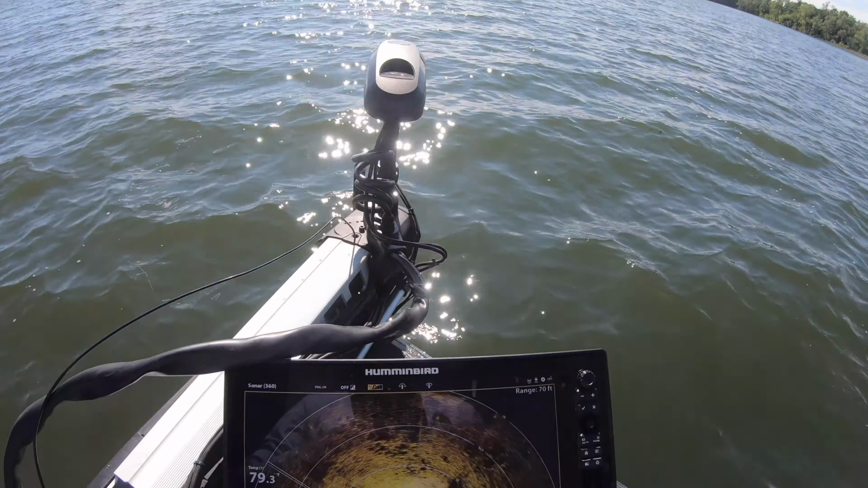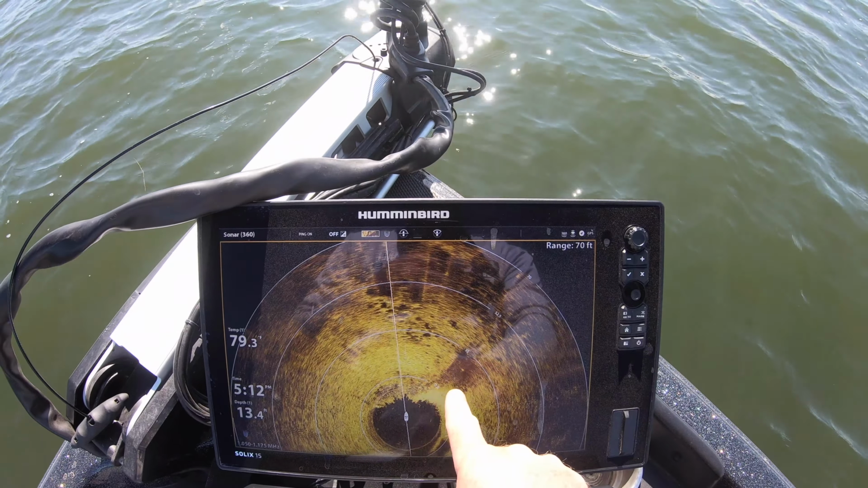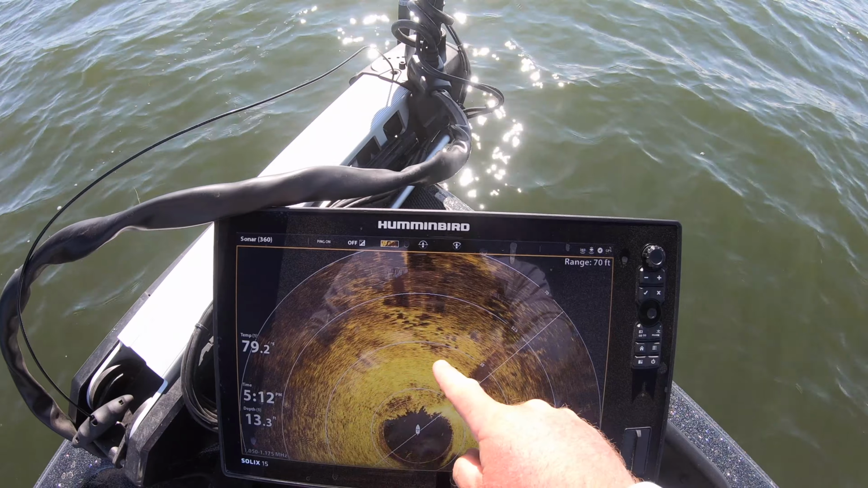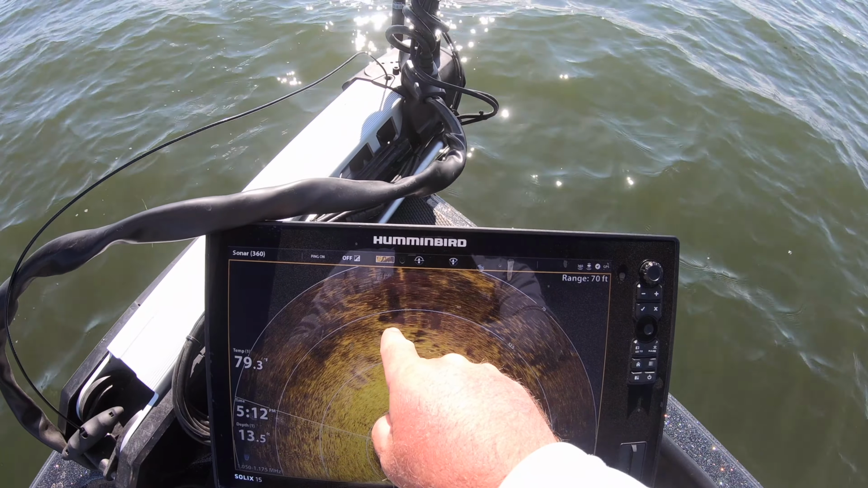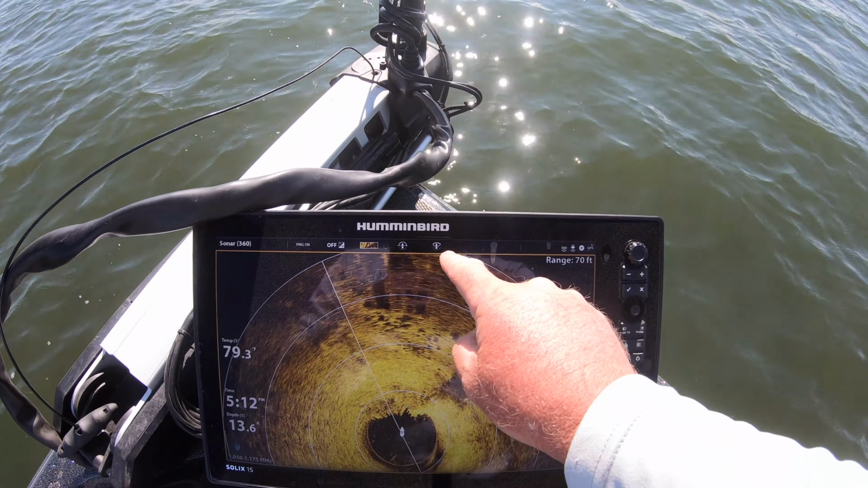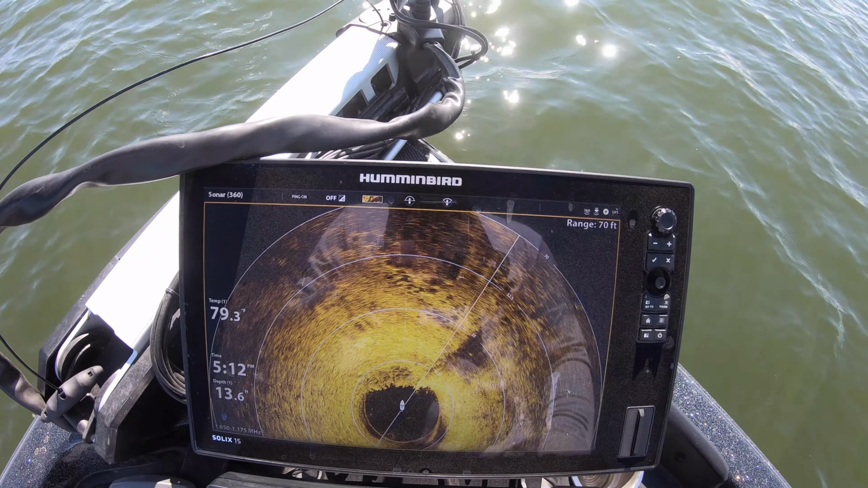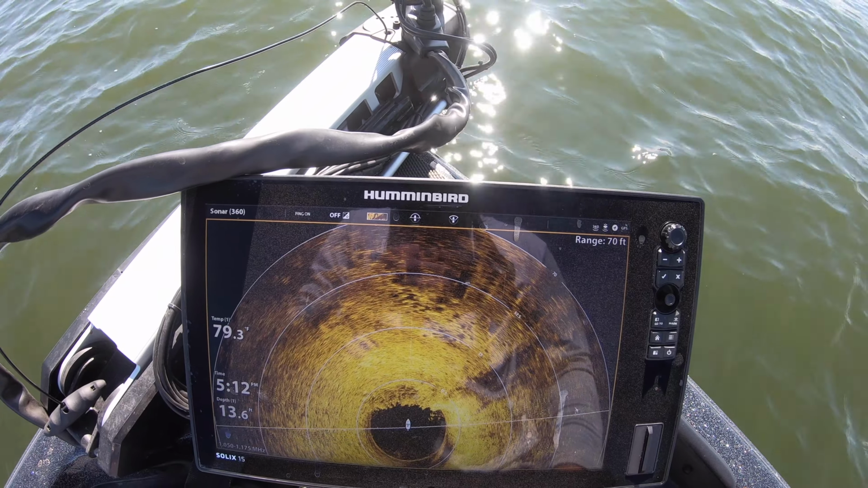Okay, that 4.1 just came off. There's a big weed clump here. You can see the shadow. And there's just bare and a little patch of rocks right here. And a couple bigger ones because you can see the bigger shadow coming off. And then some more weed tufts here. You got a perfect lane here for those big fish to hold out and munch on those small bluegills that are out here.